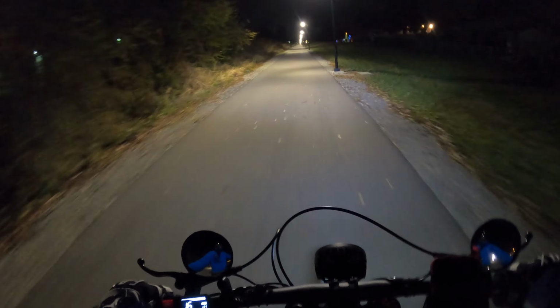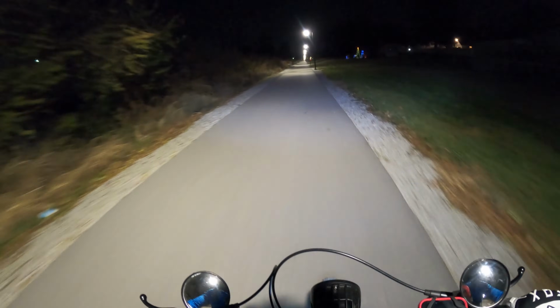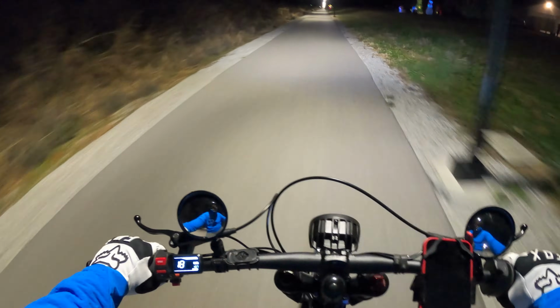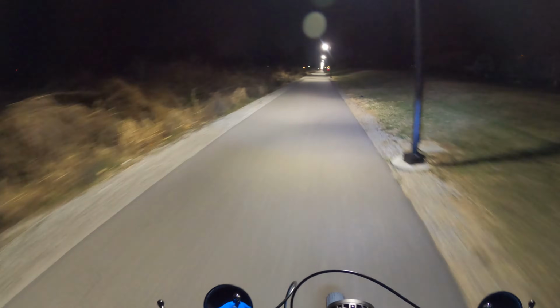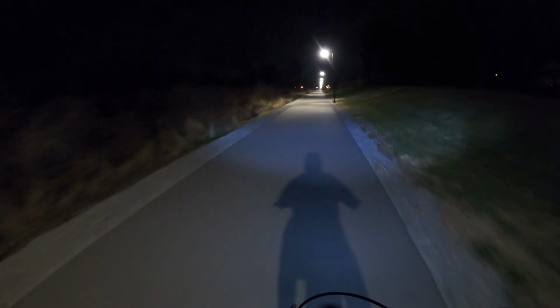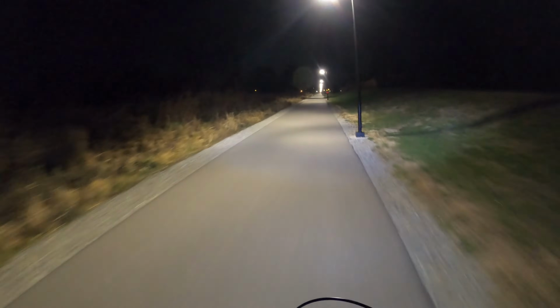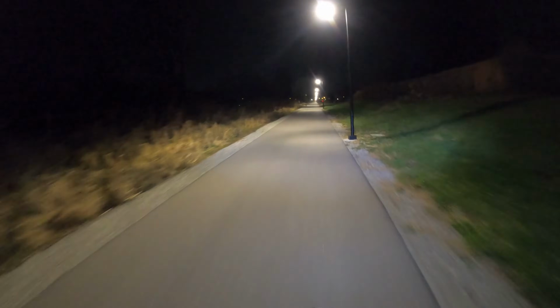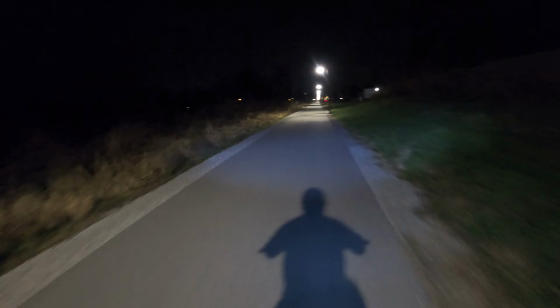Now, I'm going on an e-bike that can go faster than a person can run, so I wasn't really too concerned. I still wouldn't really recommend going by yourself at nighttime on any kind of path on foot, because you never know what'll happen. But luckily on any of these rides I've never really had any problems.